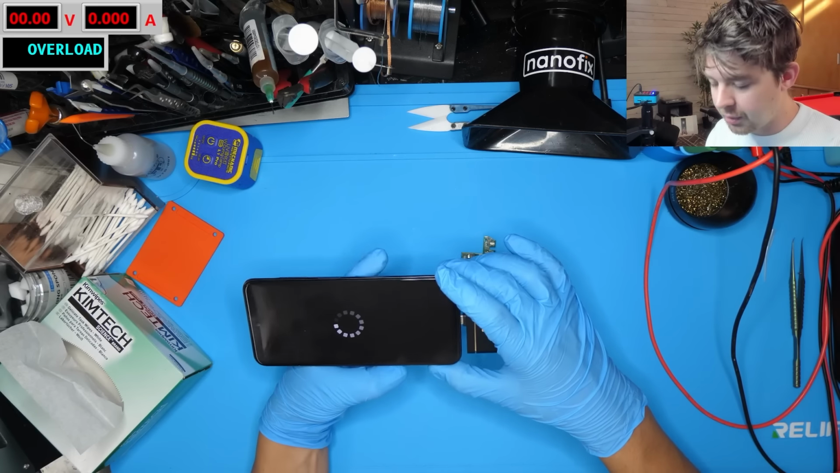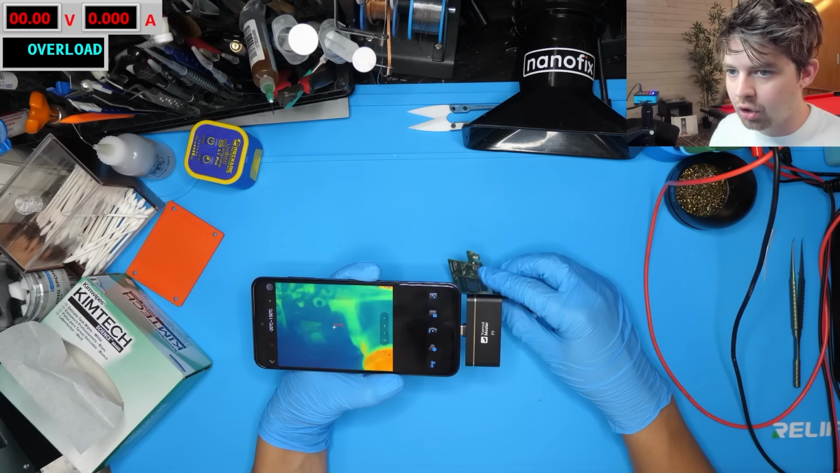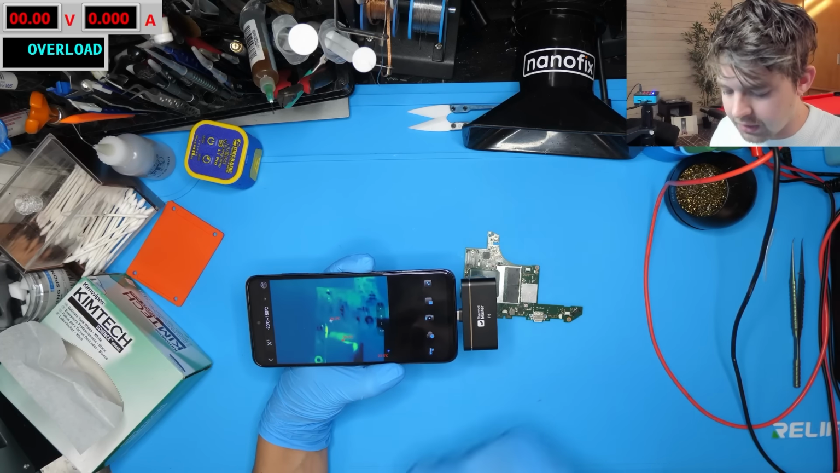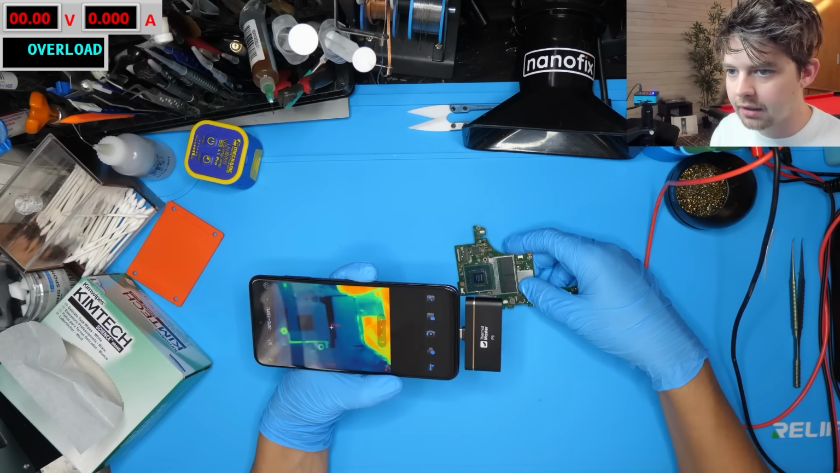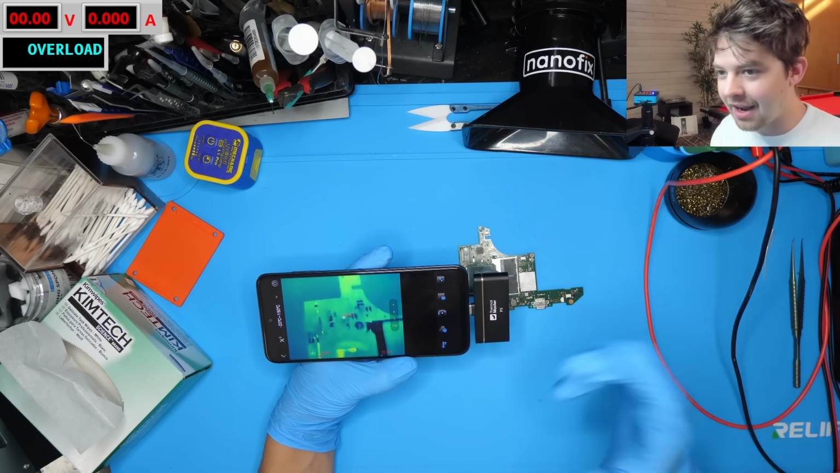It is going to be laggy again with the software enhancement. No problems with it off, but when I turn this on, it's laggy again. So definitely something to consider if you're one of those people who keeps their phone for 5-10 years.